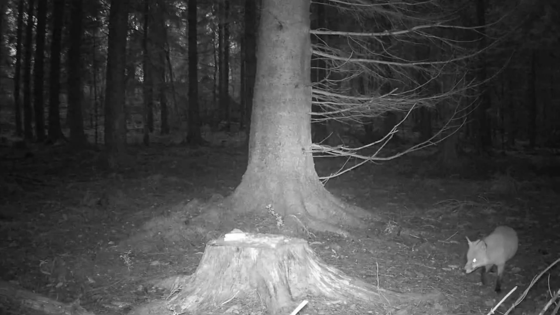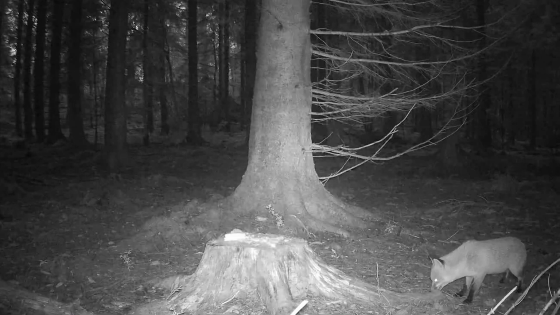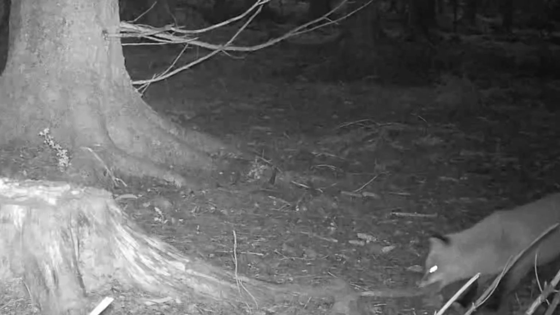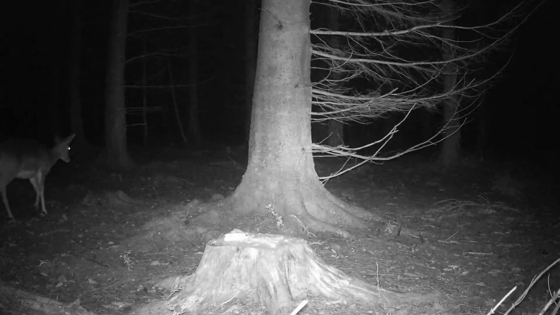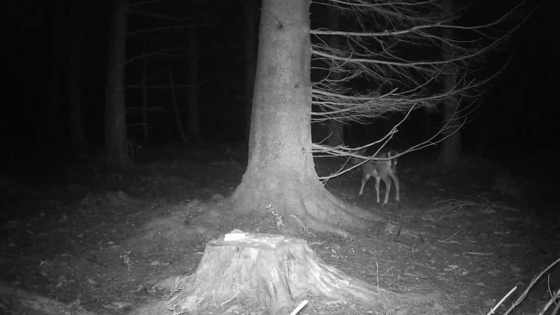Then a puppy came out and he couldn't resist, could he? Didn't want that lovely food that's been laid out, no. Saw the stick and thought playtime. Typical dog. And that was it for the night. Roll around to the second night and we had a decent sized group of fallow deer walk on through.